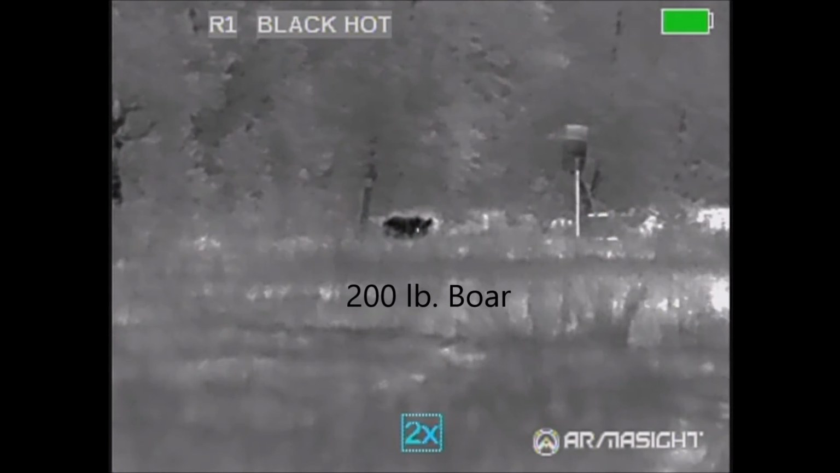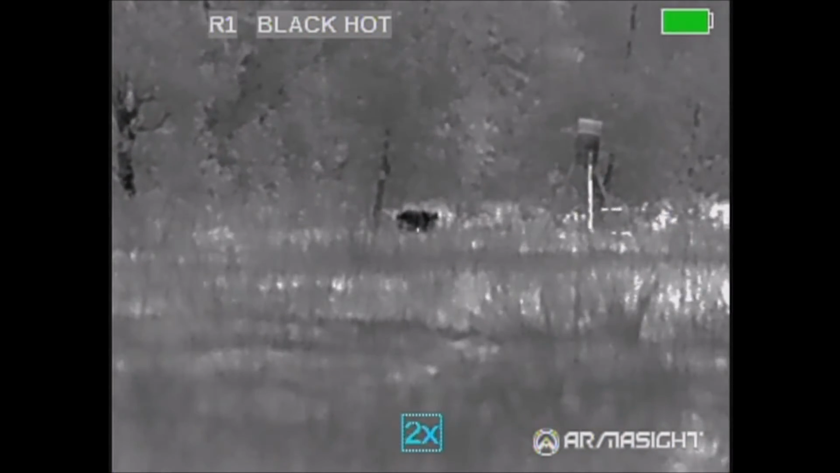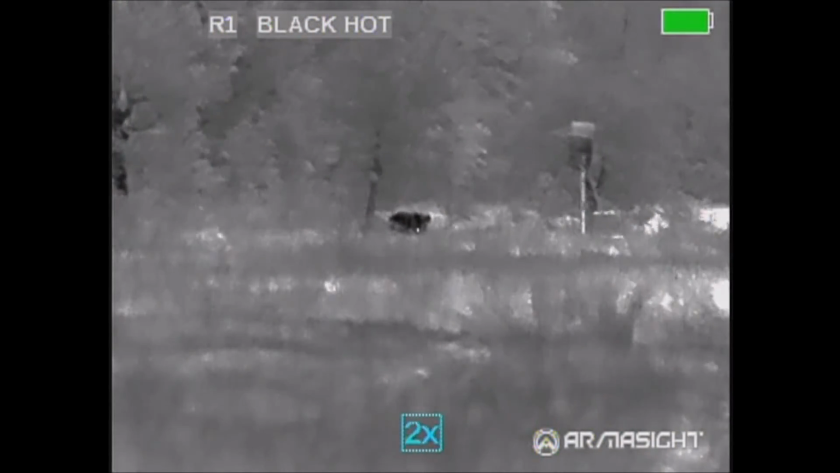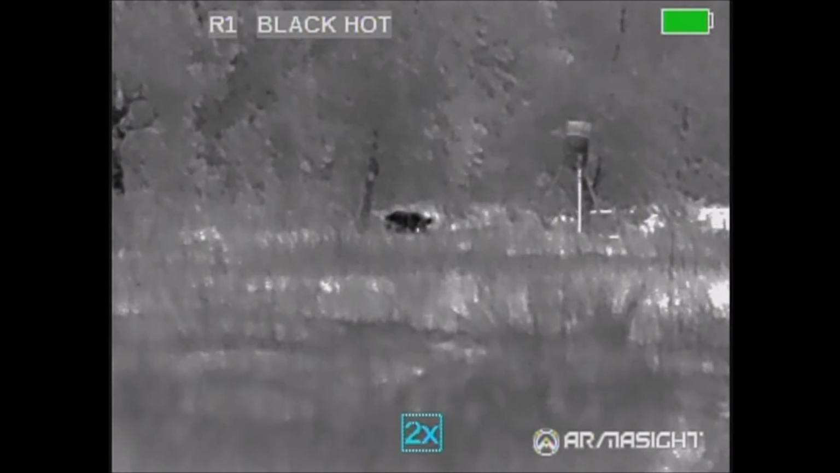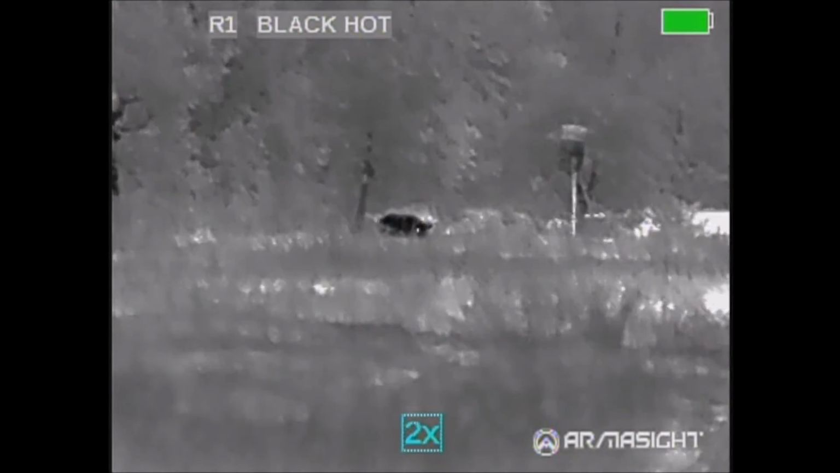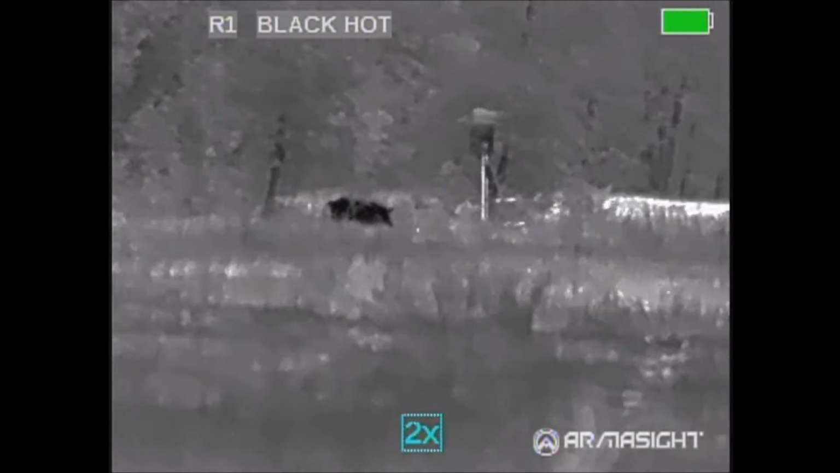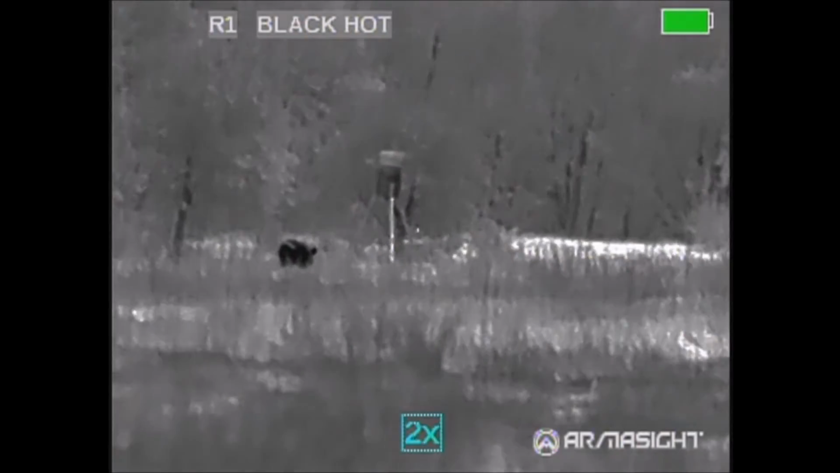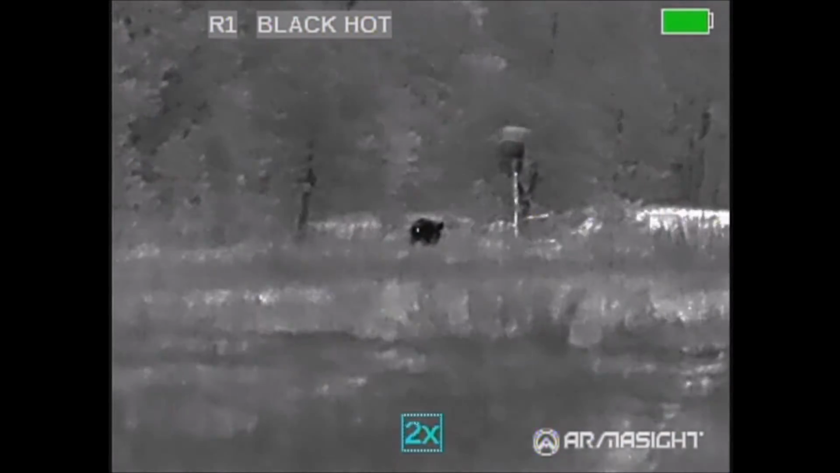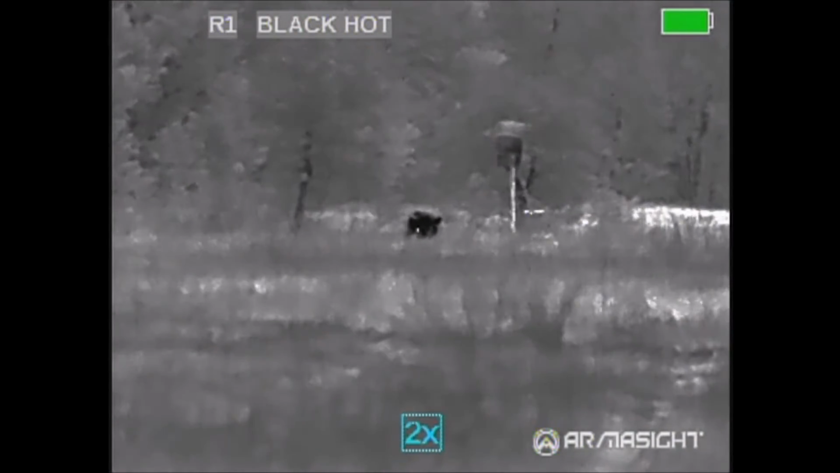So we got set up, watched the hog, decided to wait for him to come up out of the bottom some, come a little closer to the feeder, maybe eat on some of the corn. We dumped out half a bag of corn under the feeder, hopefully to hold the sounder in place, but it would work for holding this boar in place as well. So the hog comes out. We're debating whether or not we should shoot. We're going to wait till he gets to the feeder.